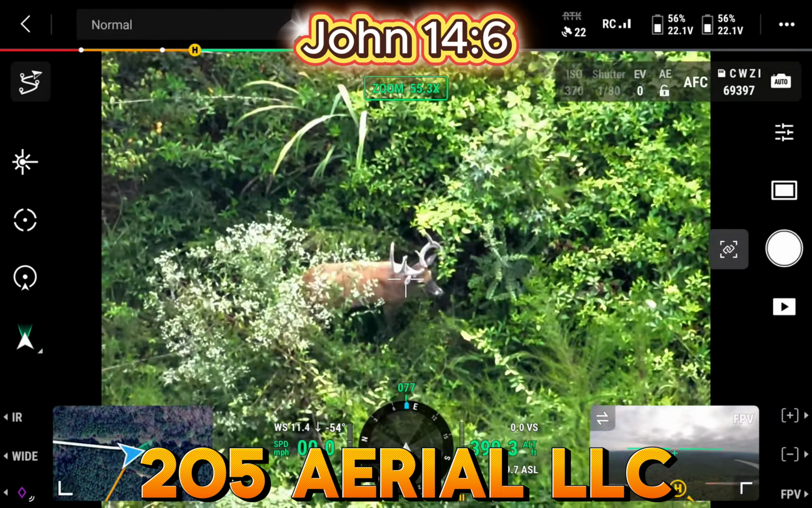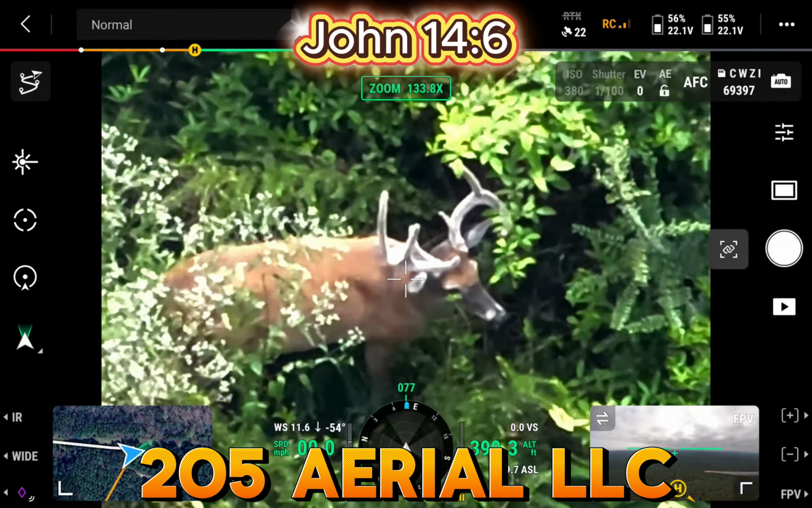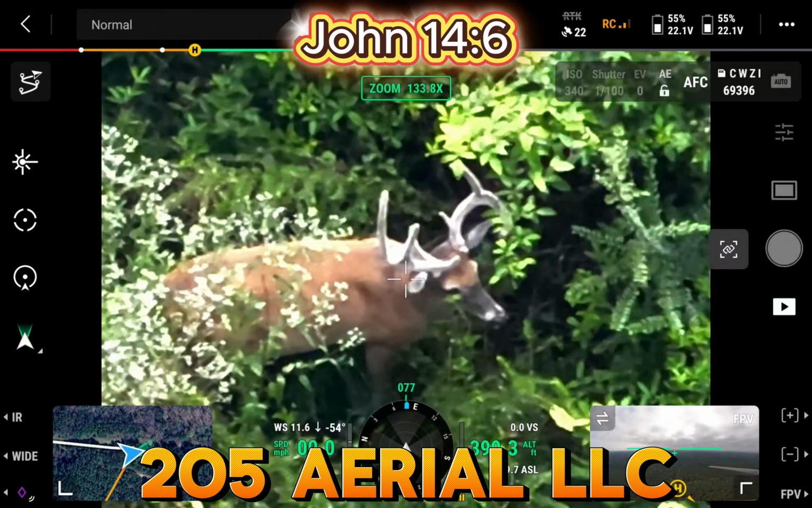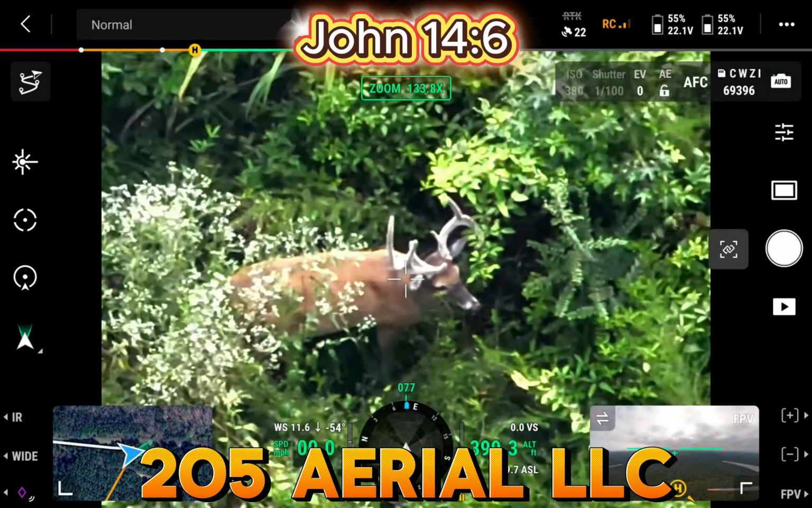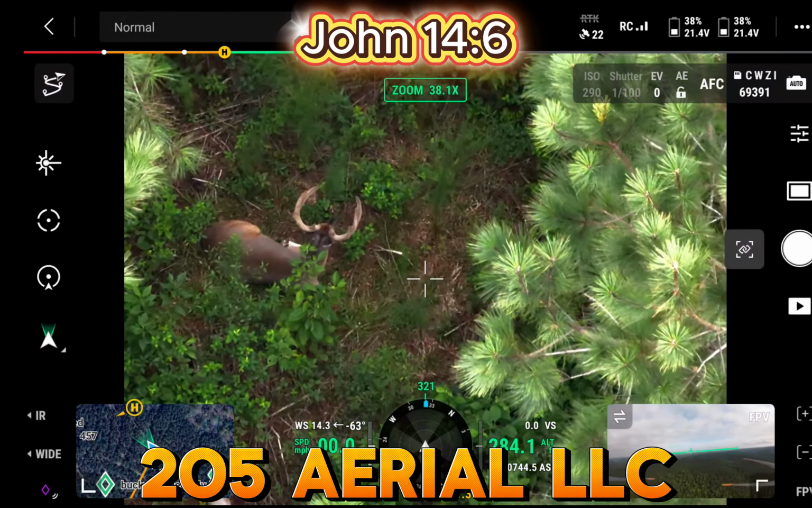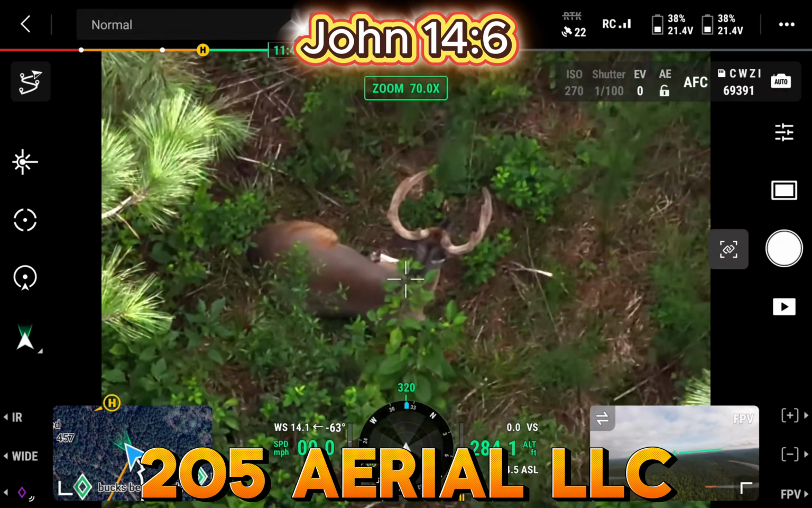Better picture right there. It's a pretty good one. We can see him pretty good. We'll swing around and look at the other one in a second.